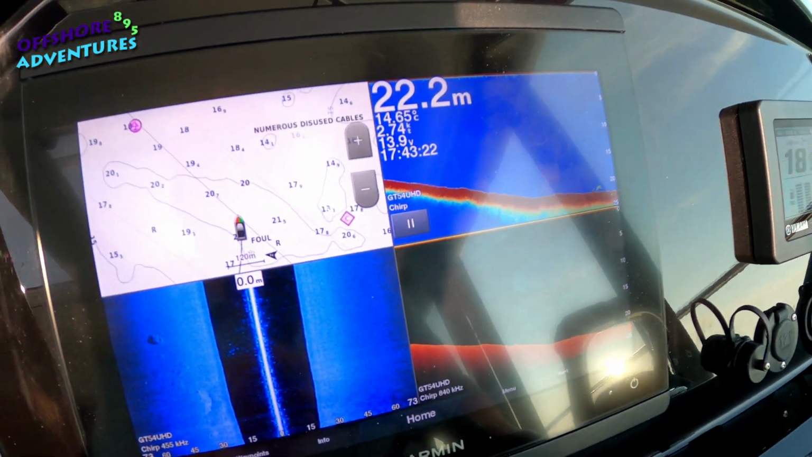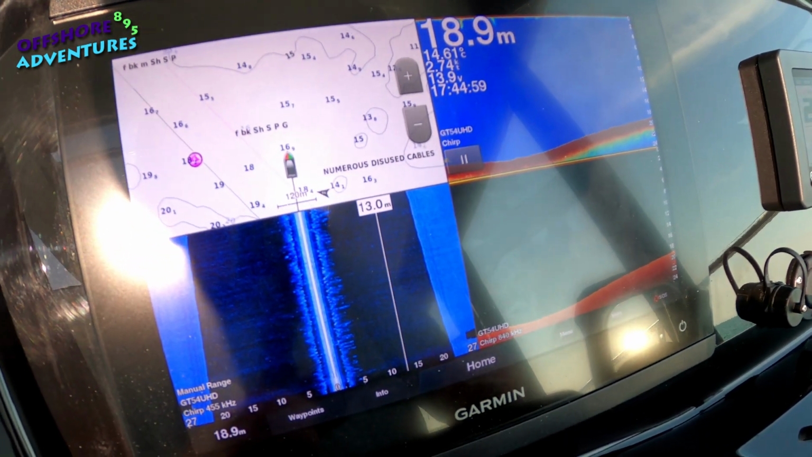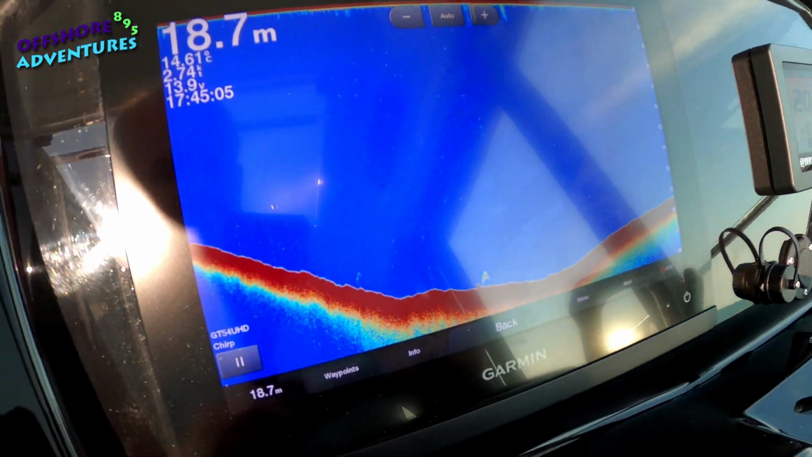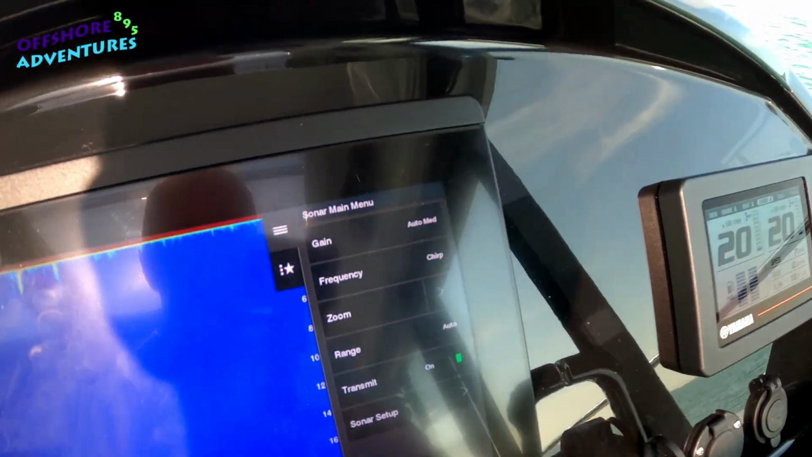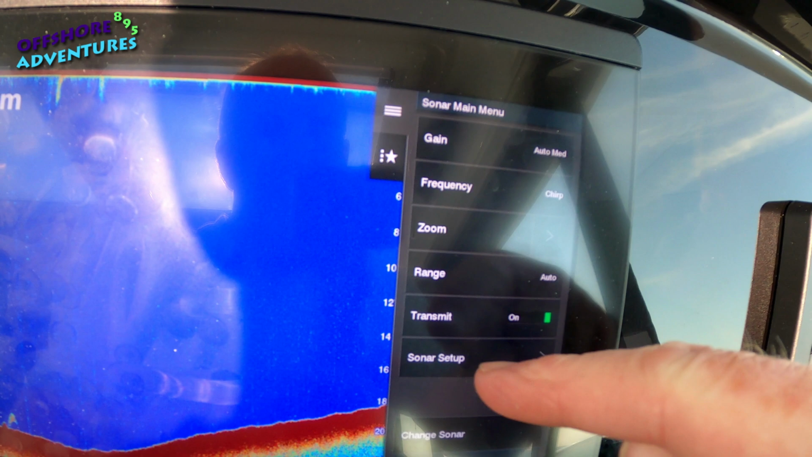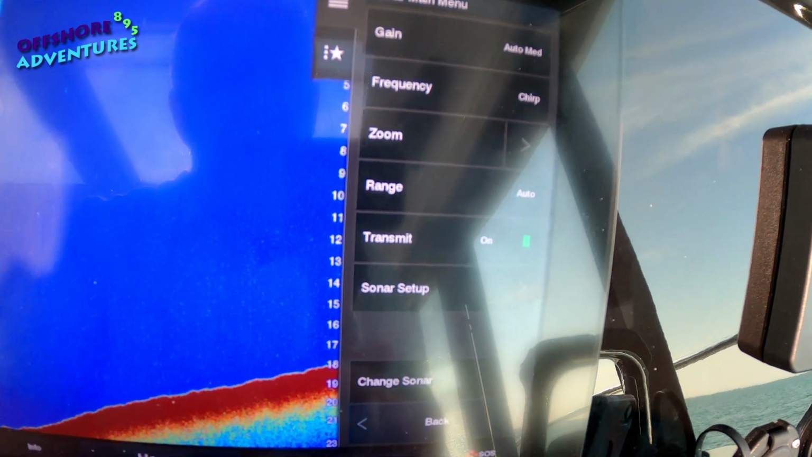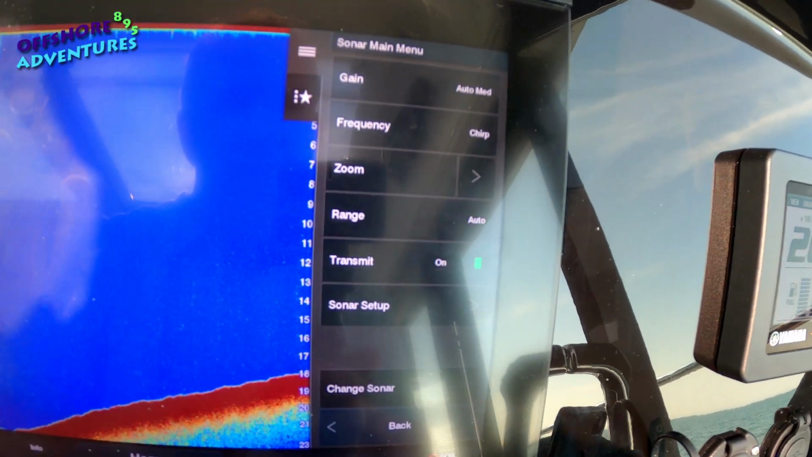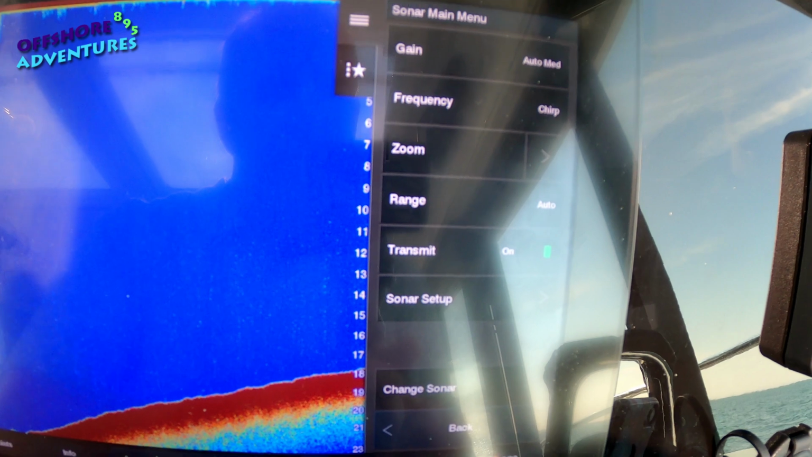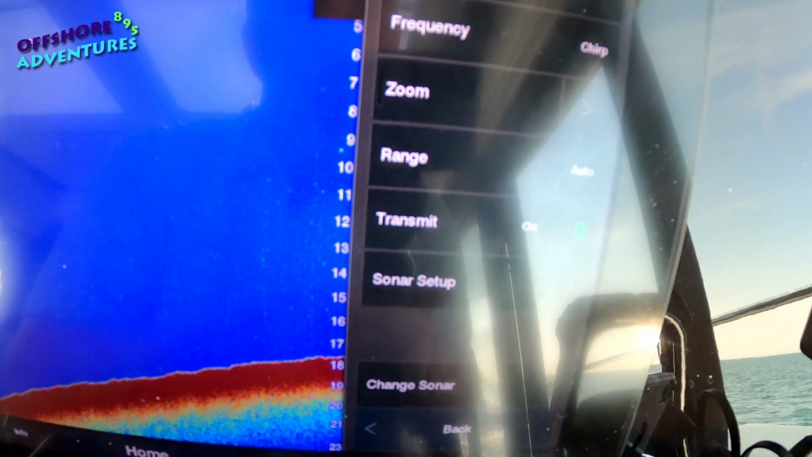Into our combo mode there. And indeed, just as with the navigation screens, if you bring up one of these at full size and then go into the menu, you can see there, oops, the light's a bit dodgy, that you've got adjustments that you can make on the traditional fish finder as well, from range to setting up the sonar, the frequencies you might choose to use, which affect what reflections you get or what bounce back you get on the objects beneath you.